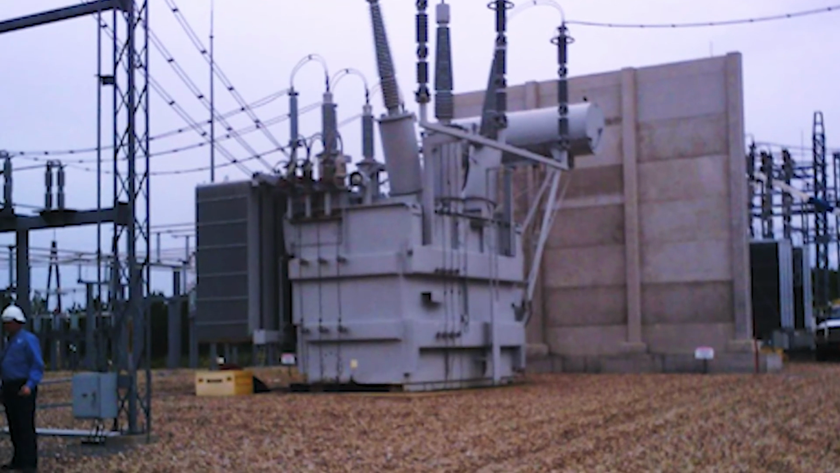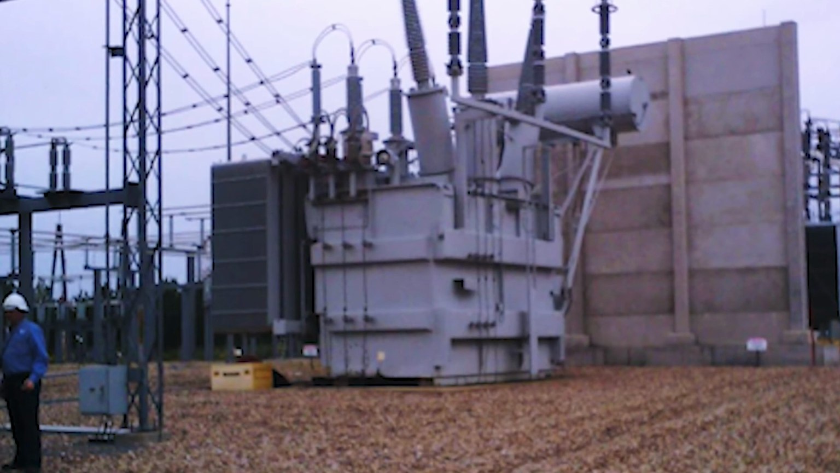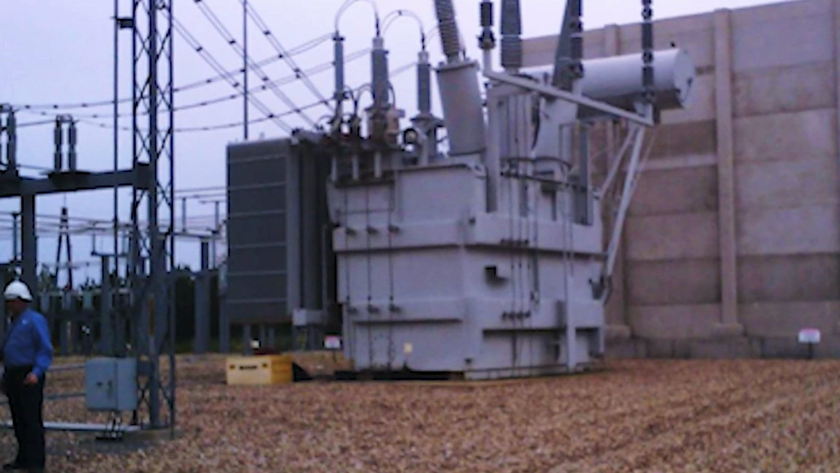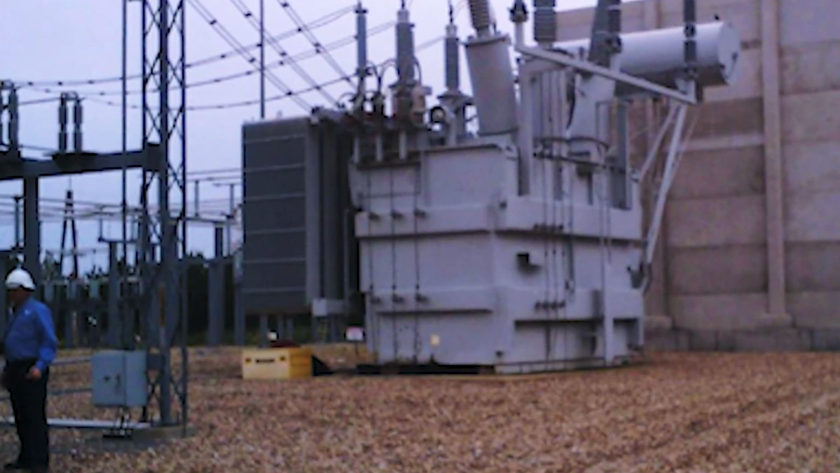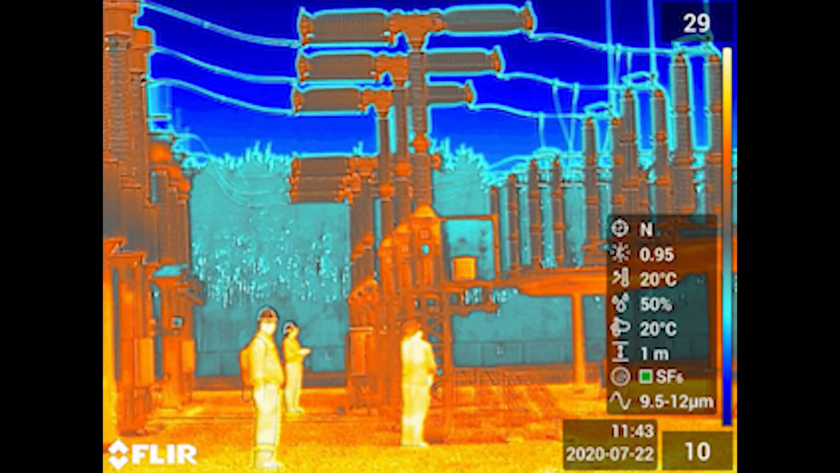This is the same transformer in full spectrum, and you can see me standing there for scale. The bushings on the top of the transformer are about 55 feet to the top from the ground. Elton was trying to take a full spectrum picture for reference, and we were documenting what we were seeing in infrared and with the sonic camera. The hottest thing in this photo are the people. No hot spots here. This is another good reference photo, as we know the body temperature is around 35 degrees Celsius.